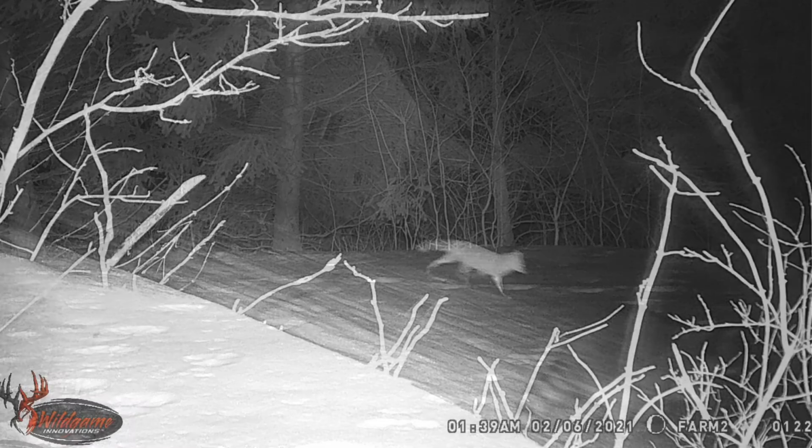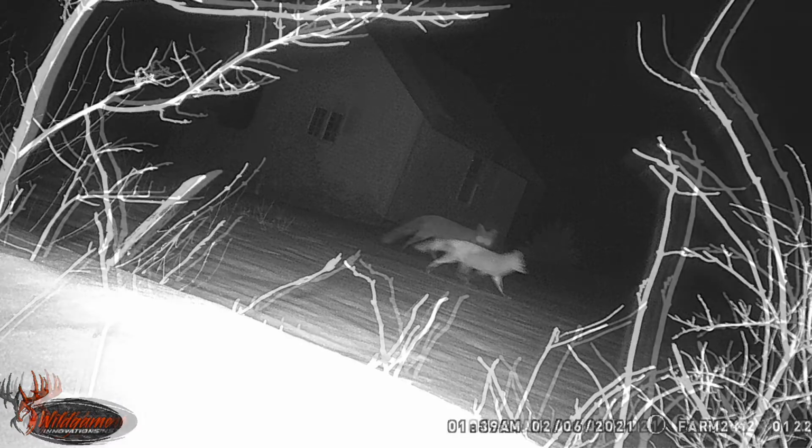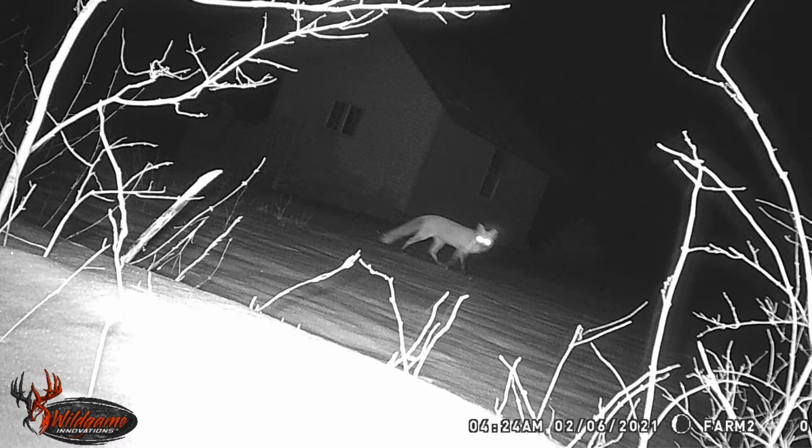Crossing past the set. Now this is my other set I had next to the cabin, the fox passing it. I had foxes passing this on a regular basis. The dirt hole was right in front of the camera. Here he is, he's looking right at the camera. Now the camera you can see I had really low.